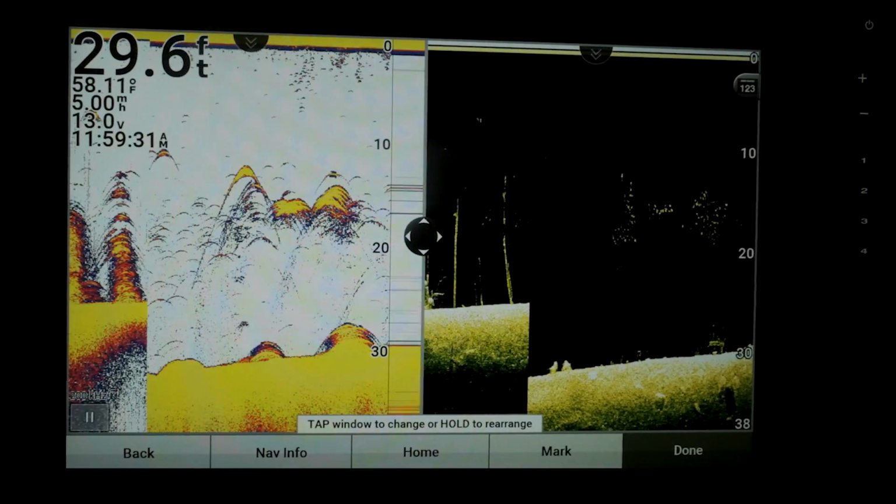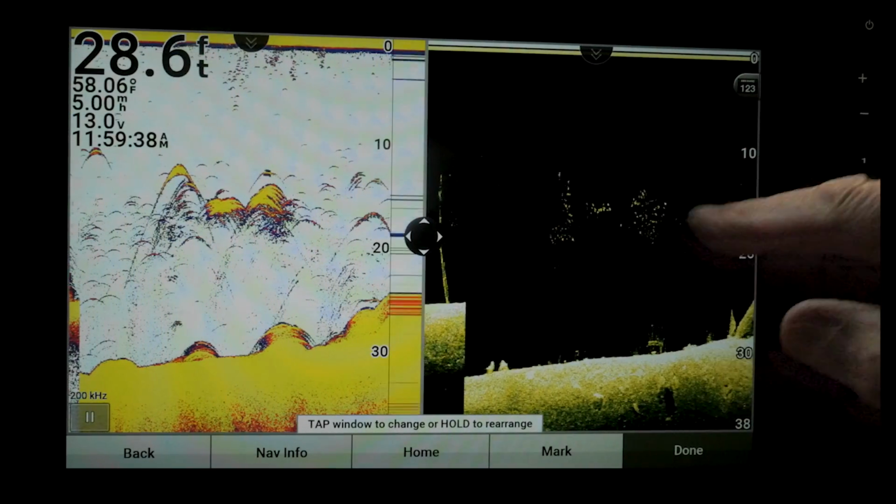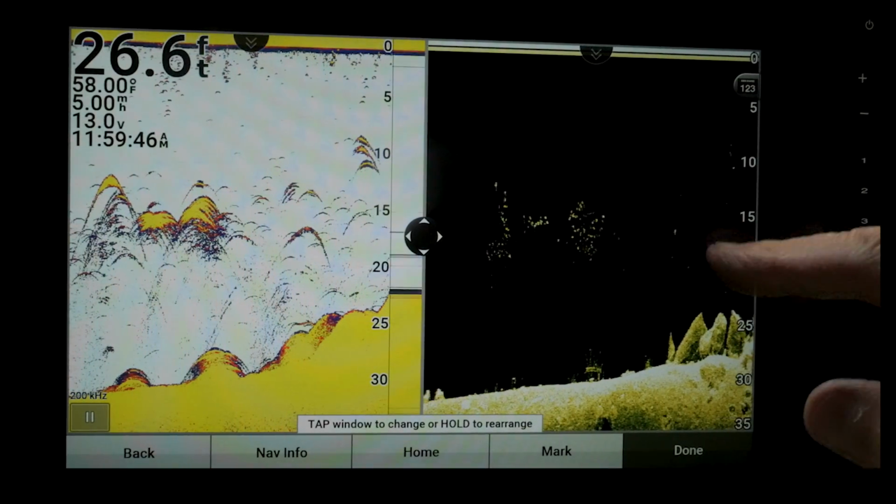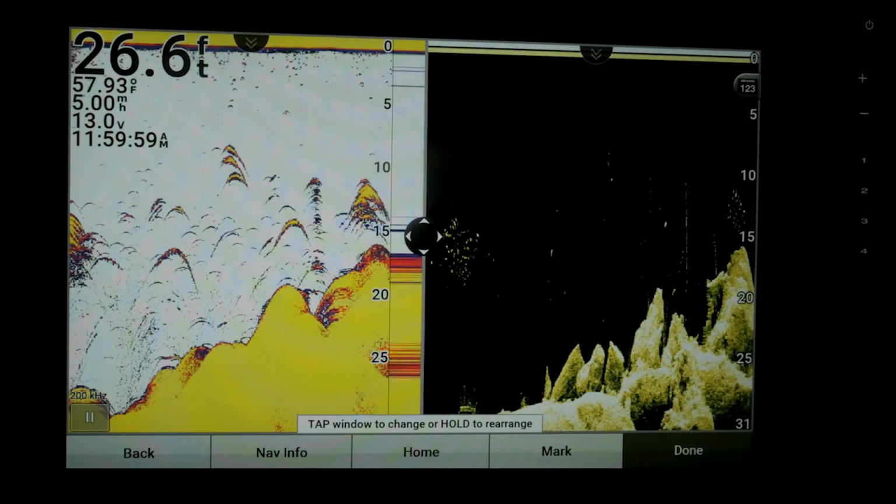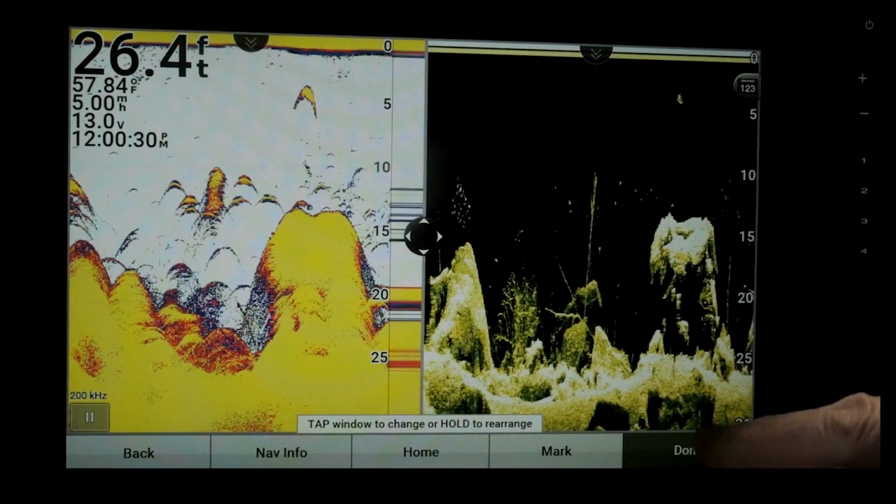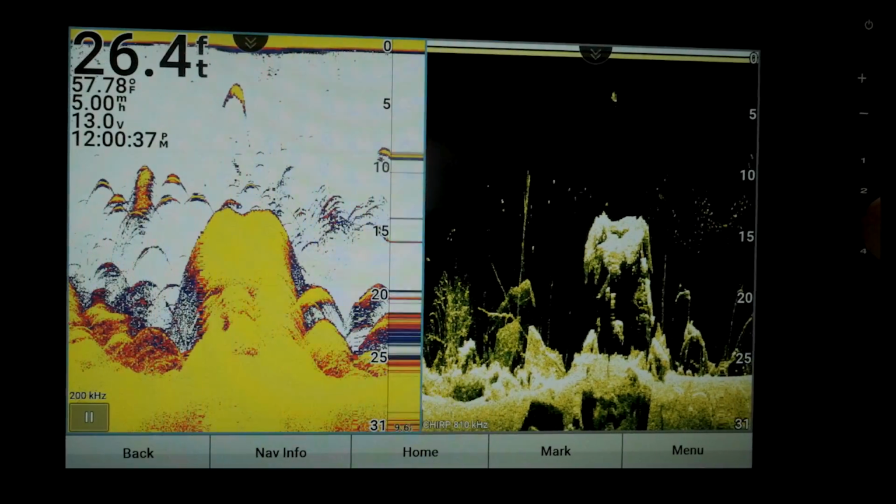on this side. Because a lot of beginners, if you look, there's a bundle of bait fish right there, and there they are showing on the clear view. So when you're first starting out, we all kind of trust our traditional, but the clear view we're not sure about. And that's also because we're not sure if we're seeing the fish the same on both screens. So this kind of gives you a back and forth reference. Okay, we'll go ahead and press done. Combo 12, we'll leave it at that. And let's go ahead and set that to shortcut number 3.